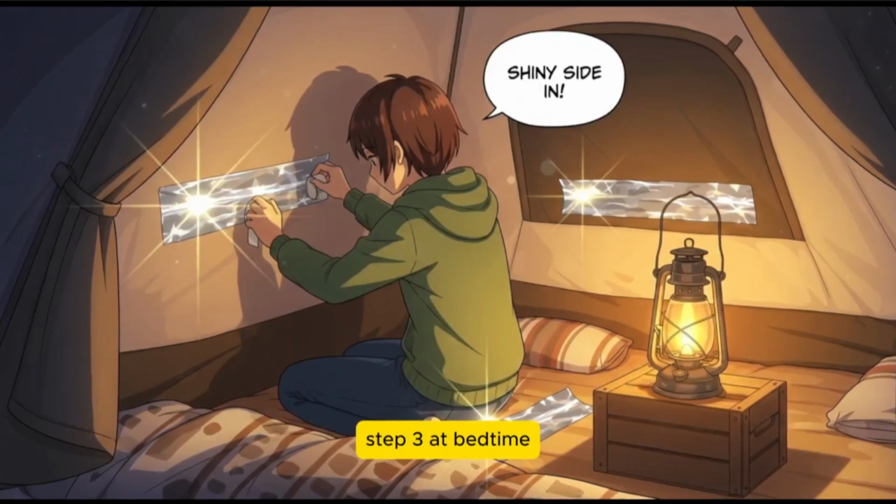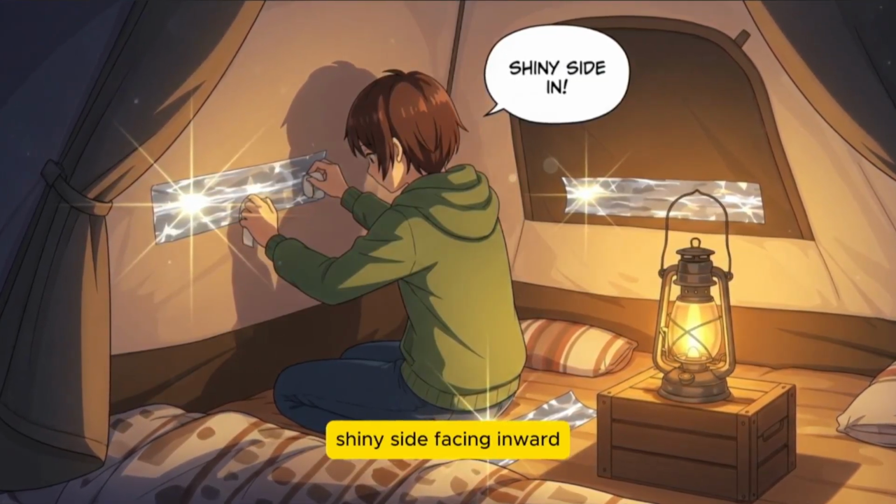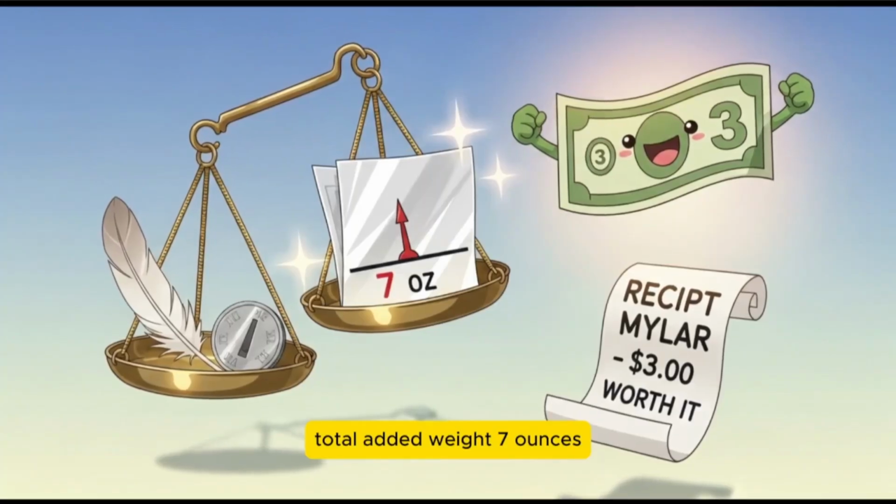Step 3 at bedtime. Tape mylar strips to tent walls at shoulder and hip height, shiny side facing inward. Place a second mylar sheet beneath your pad. This neutralizes the radiant sink. Total added weight, 7 ounces.